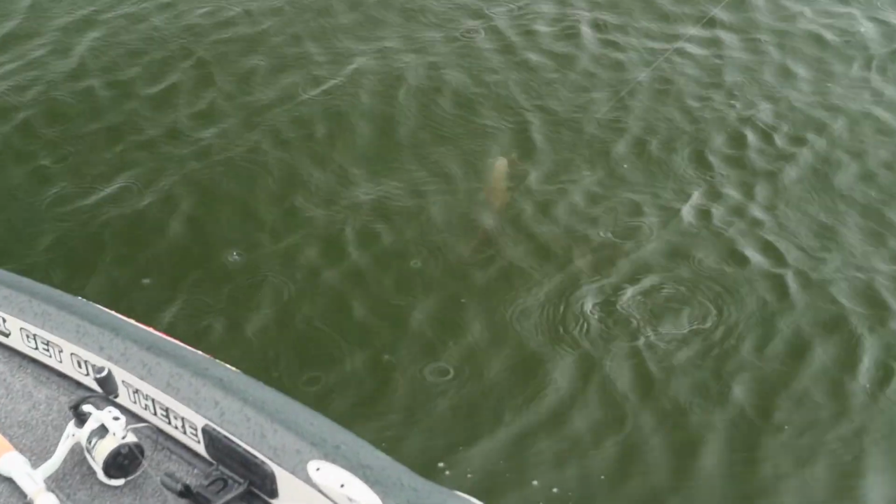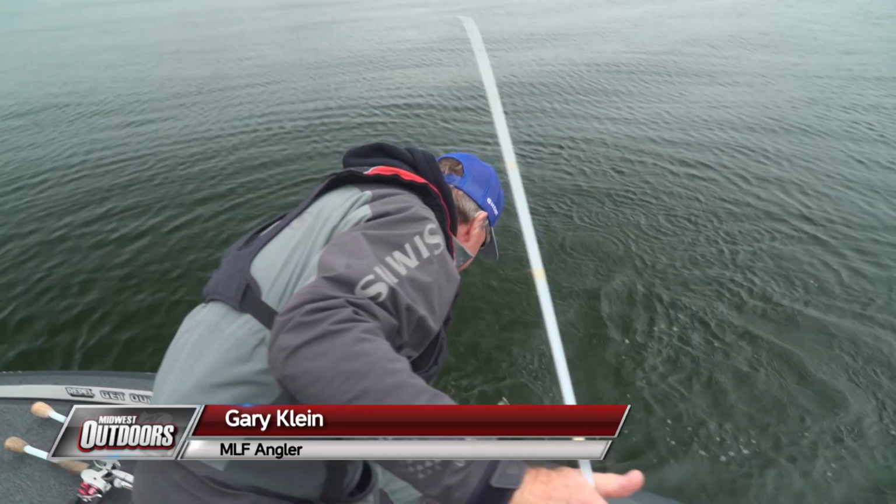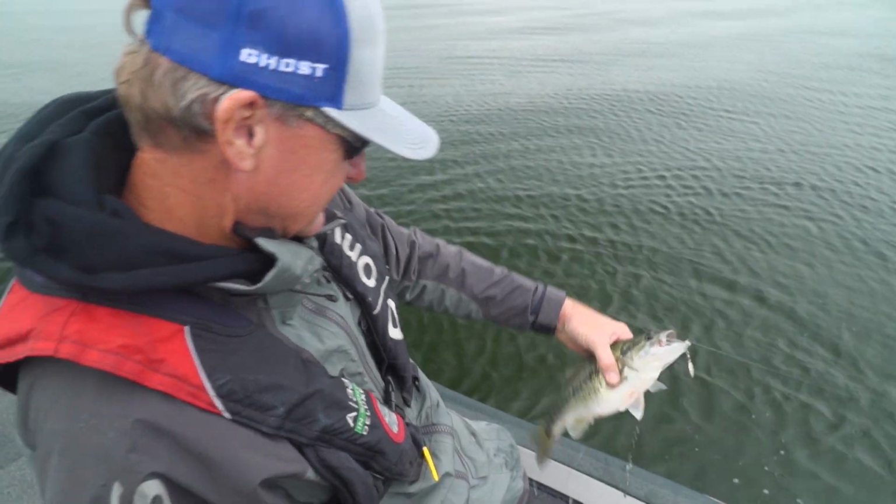That's what we want. Yeah, a spotted bass. It's got fins, right? Come here, little guy. And look how broad he is.